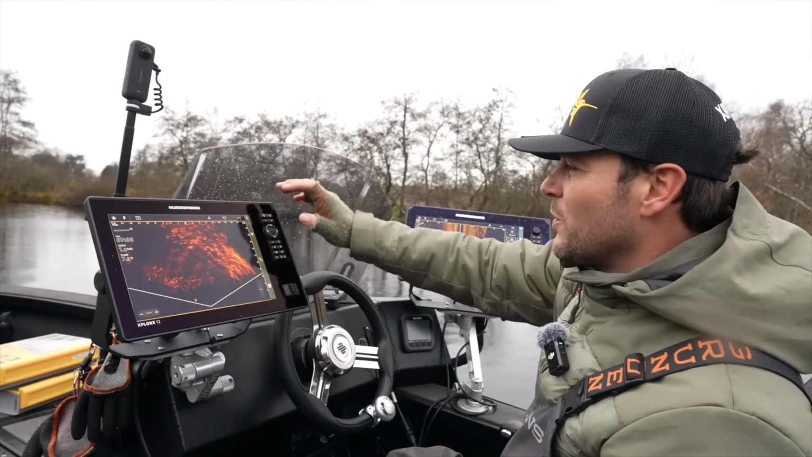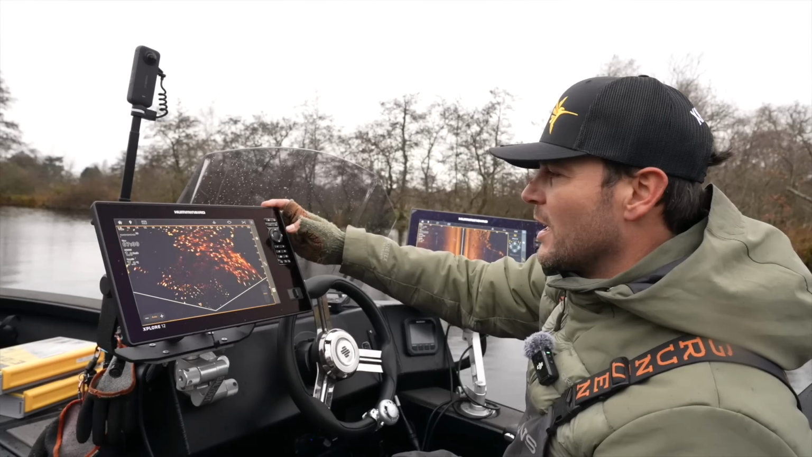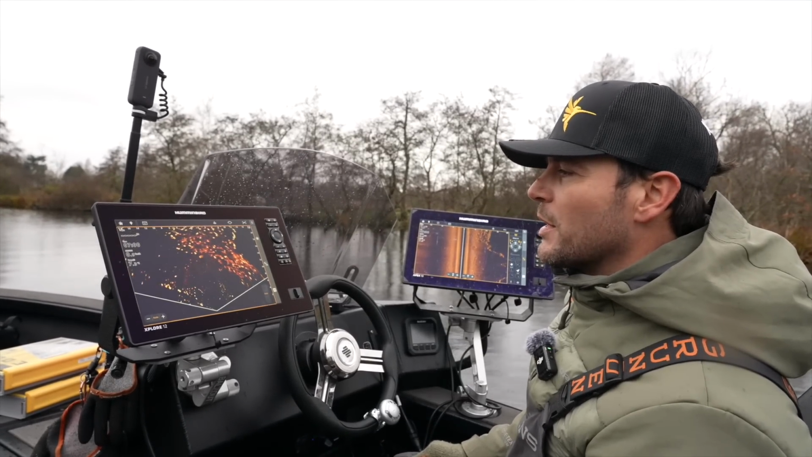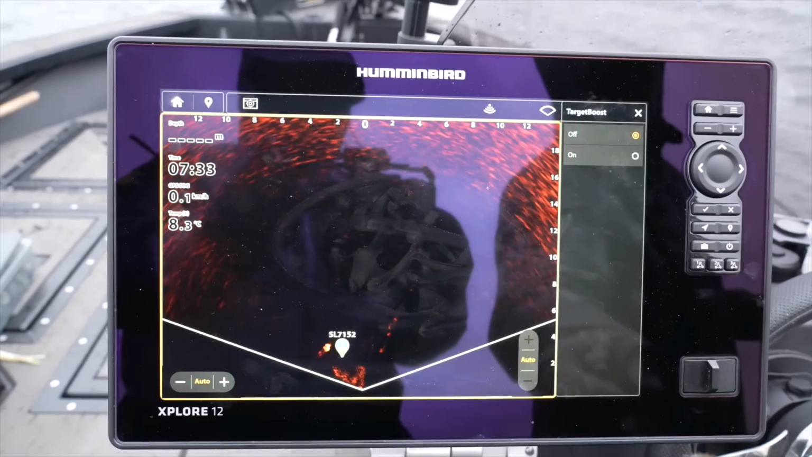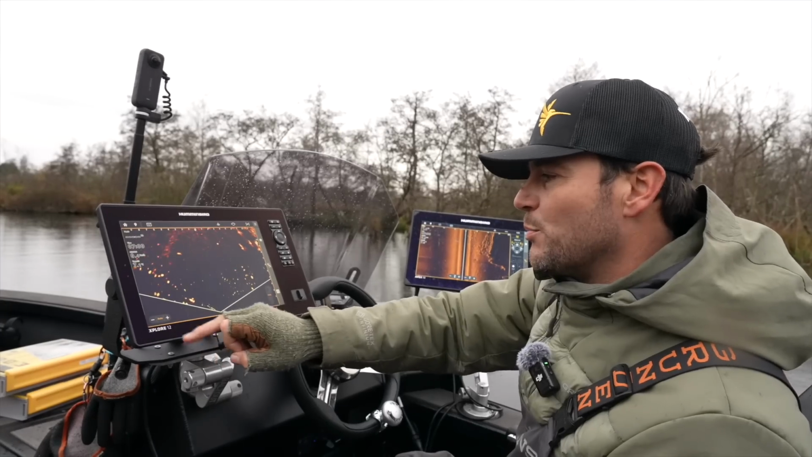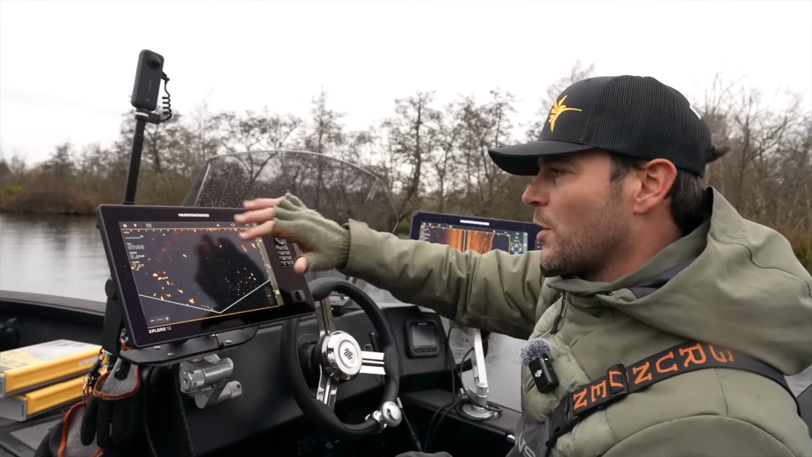But one really nice feature that we have now is this target boost. When you put the target boost on, it separates these individual targets from the bottom and gives you a way better picture than without the target boost. You can see the difference straight away. And one of the features that I like a lot as well is now that they added these buttons in the lower part of the screen. It doesn't clutter the image.